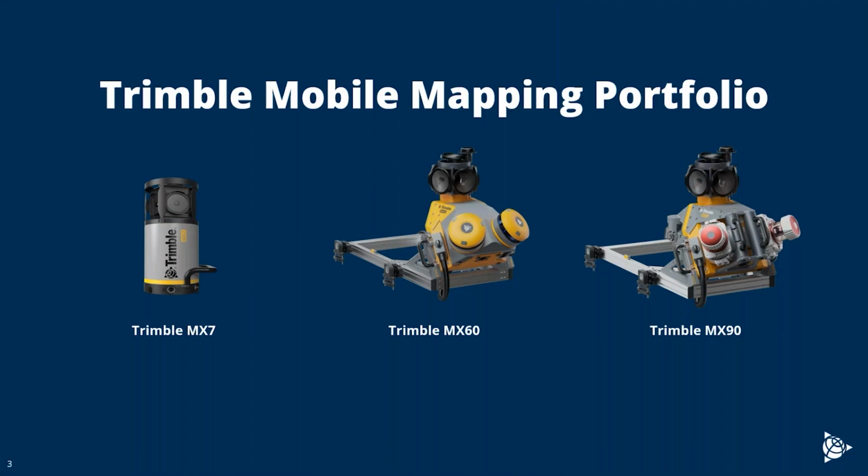Both the Trimble MX90 and MX60 are relatively new releases that came out in 2024. So the Trimble MX90 replaced the previous iteration, the Trimble MX9, and the Trimble MX60 replaced the MX50 platform.